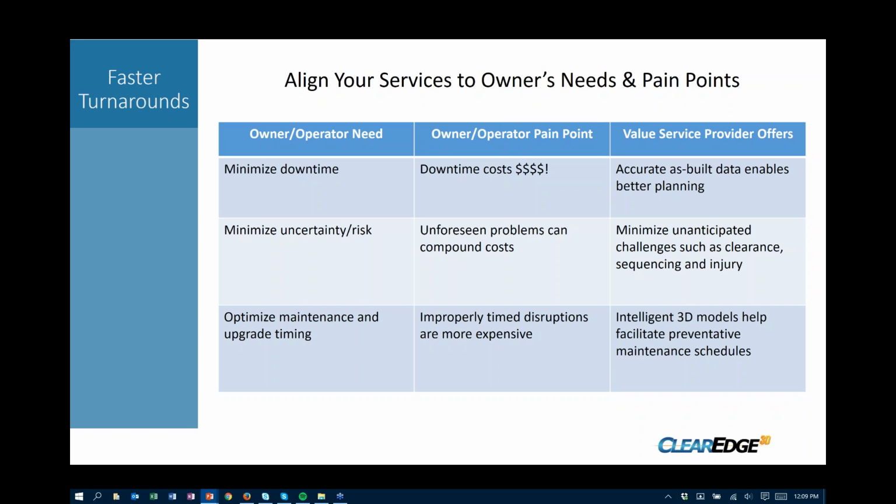And then finally, the laser scanning services and the creation of those 3D as-built models can really facilitate the maintenance processes, the scheduling of maintenance for these large plants, because improperly timed disruptions can be very, very expensive. And so the intelligent 3D models that you're able to create based off of laser scan data form the backbone for these types of facilities maintenance models that a lot of owner-operators try to use.